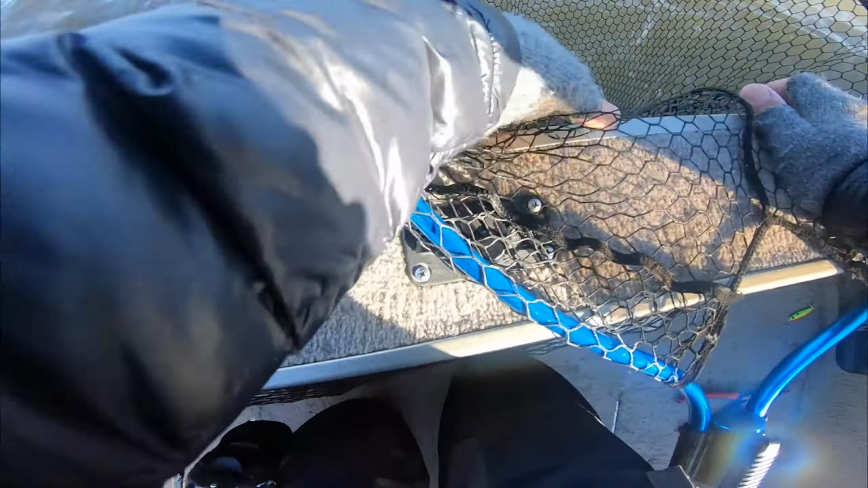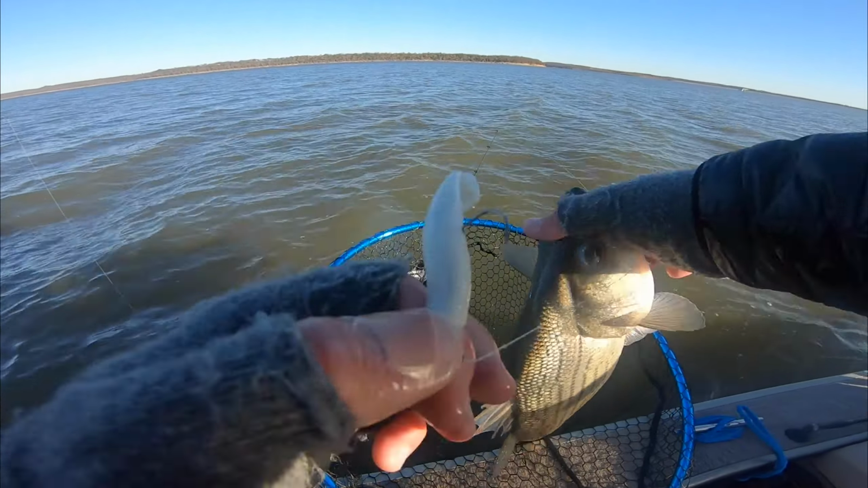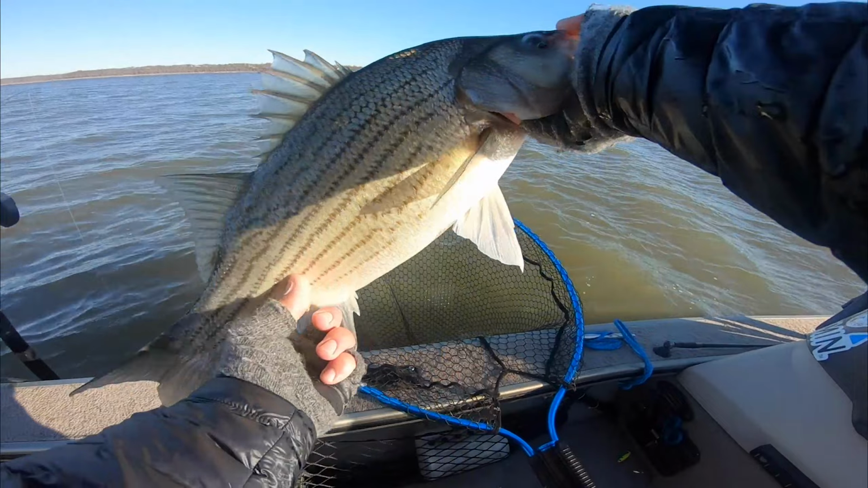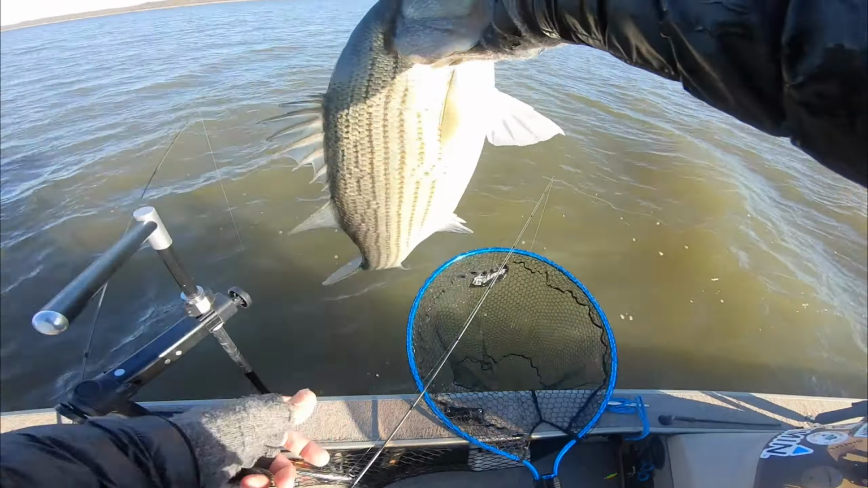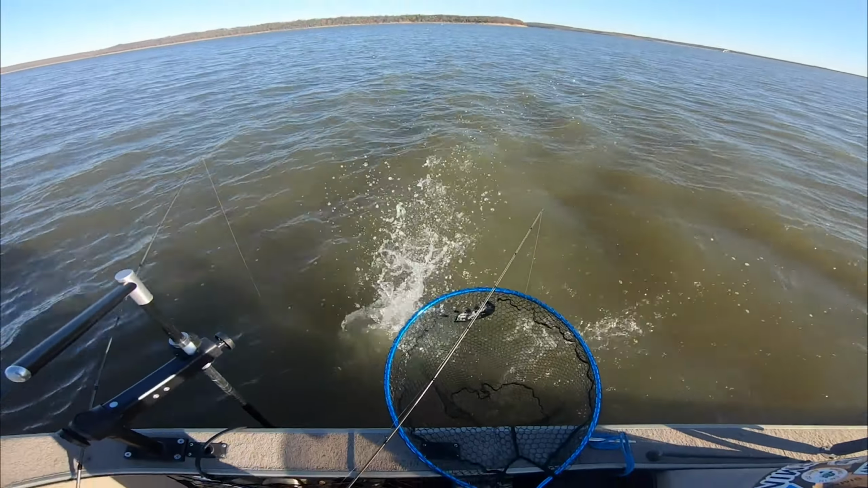I can't. Yeah, that's probably the fattest one so far this morning. Again, not like super long, probably 22, 23 inches. Just fat. Big and fat. Nice.